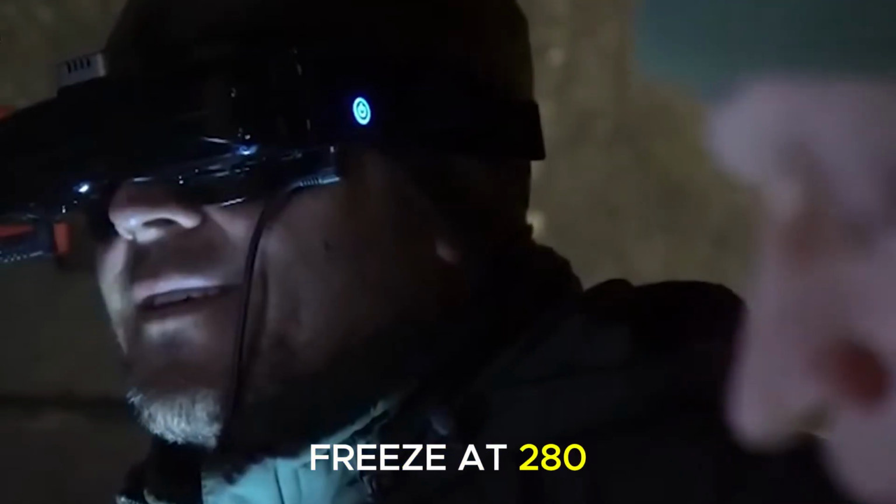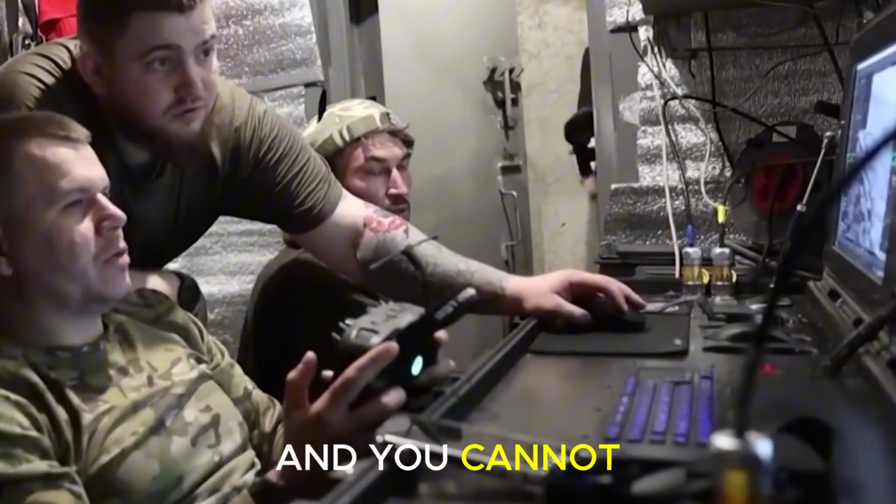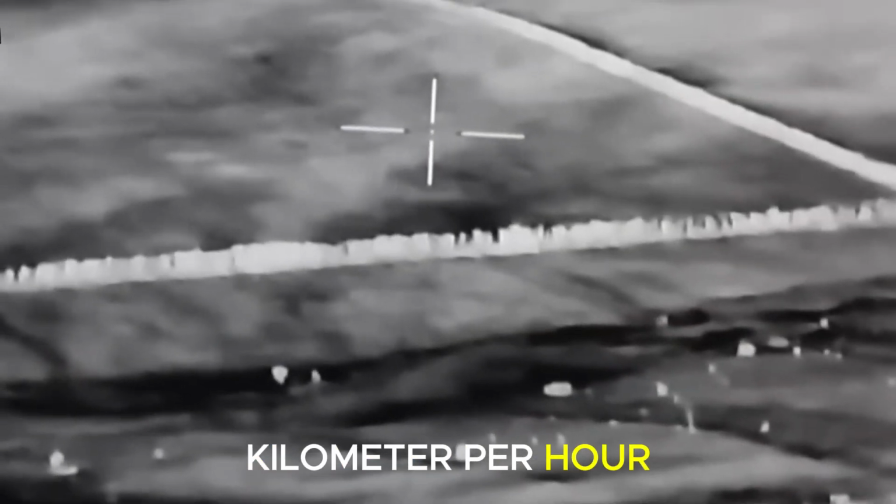In my experience, scattering that column was suicide. Shrapnel would shred them in the open. But they couldn't freeze. At 280 meters up, they were fully exposed. And you cannot outrun a 90 km/h drone.